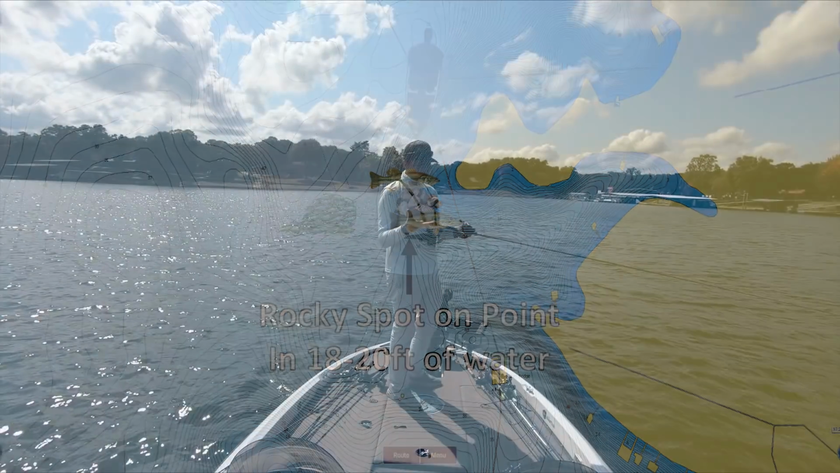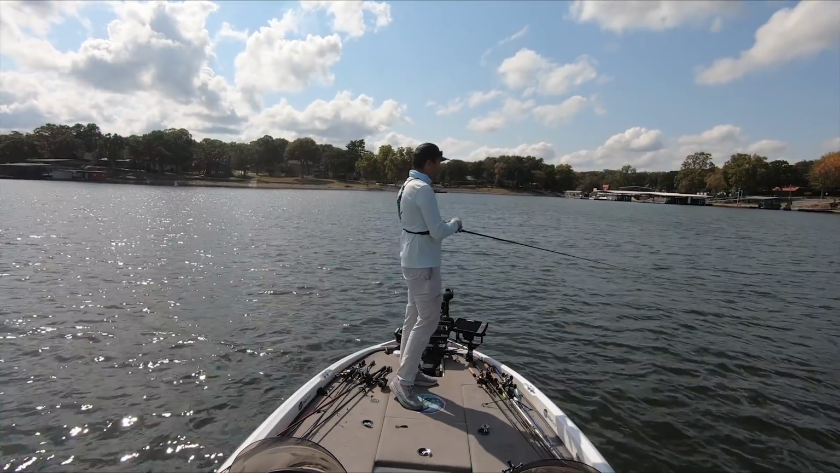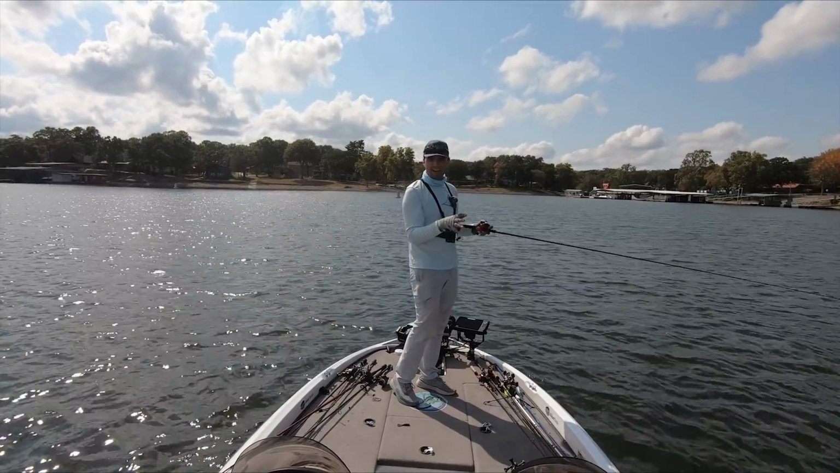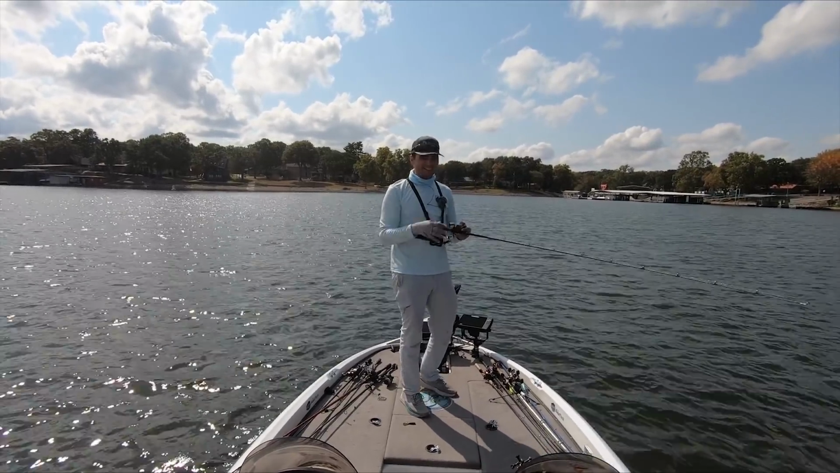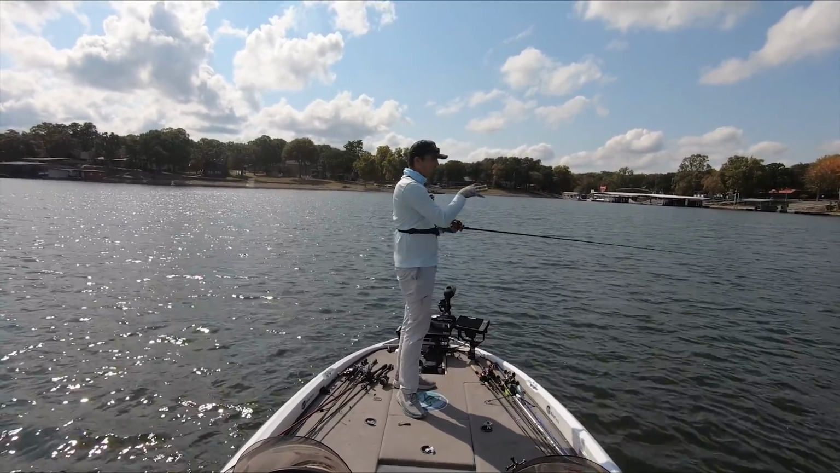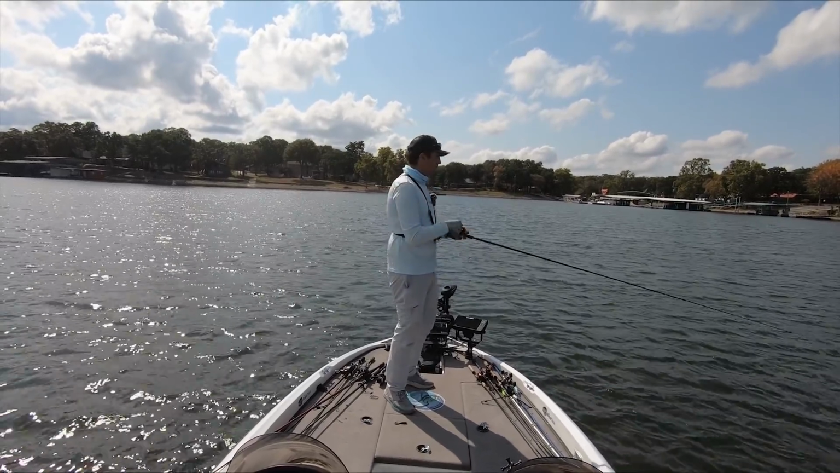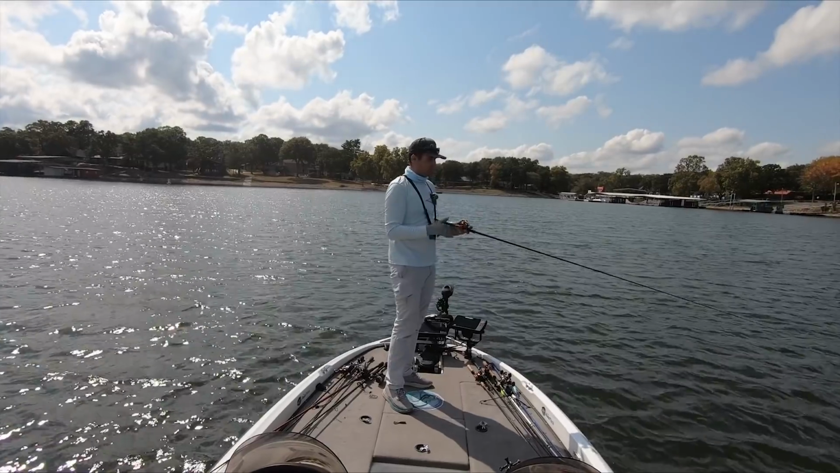A lot of times on lakes like Grand Lake, if you can find a certain pattern that's working and catch fish one way, you can duplicate it around the lake. Now, it's not always easy to duplicate it. This actually took me about an hour and a half, hour and 45 minutes to find this spot. That's when my camera batteries were dead. When I stopped and fished here, I didn't even realize it.